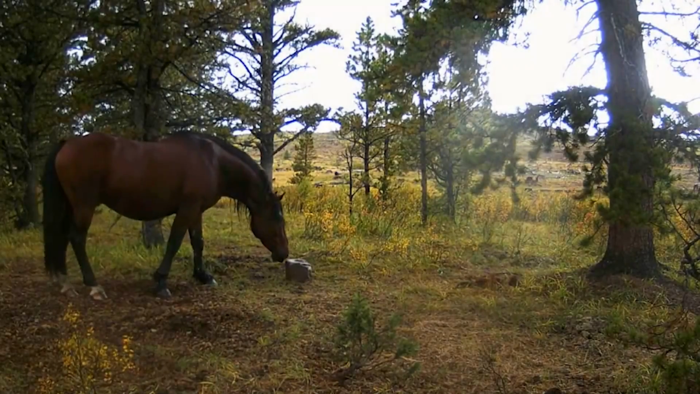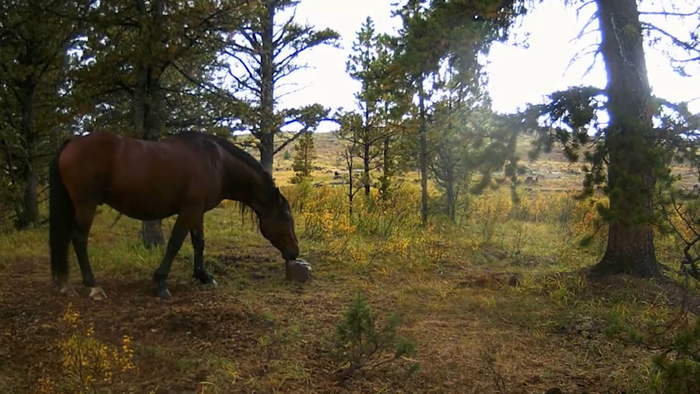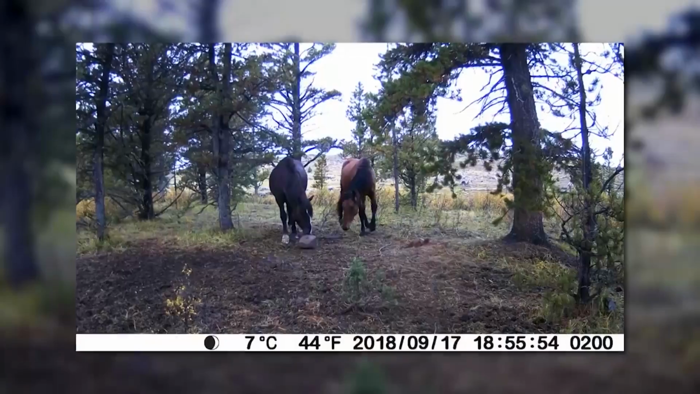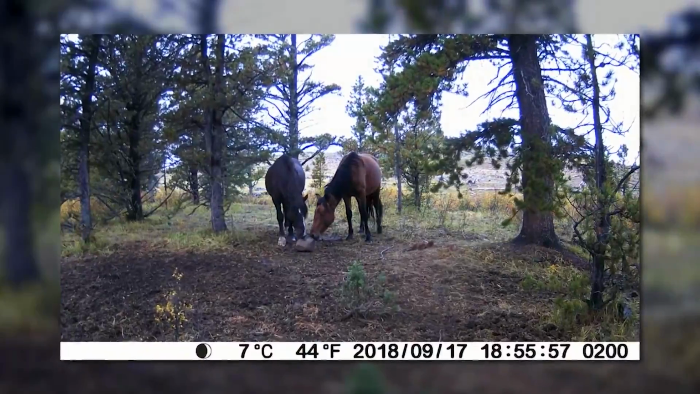A series of trail cams were installed in Alberta to monitor the wild horse population. Trail cameras are an excellent survey tool because they reduce the number of people in the area, increasing the likelihood of capturing what is going on.